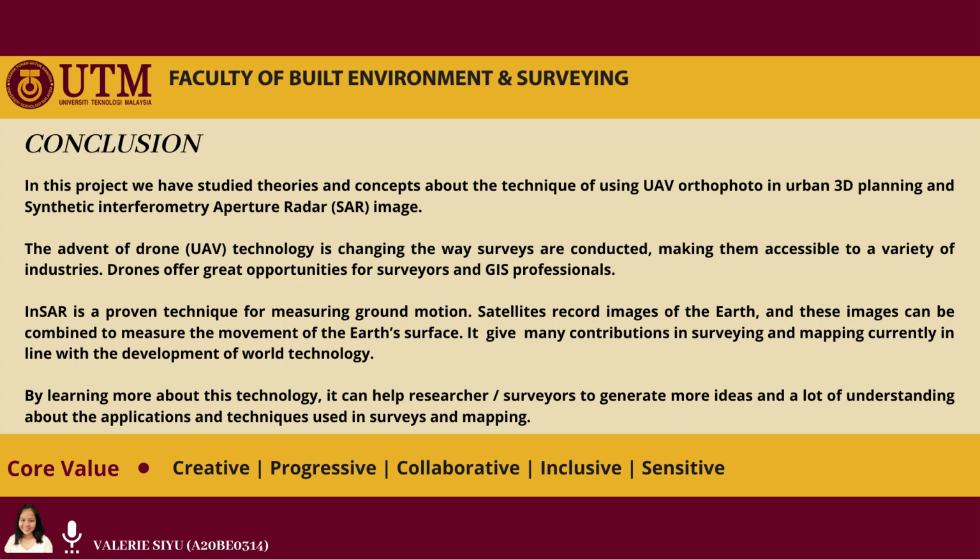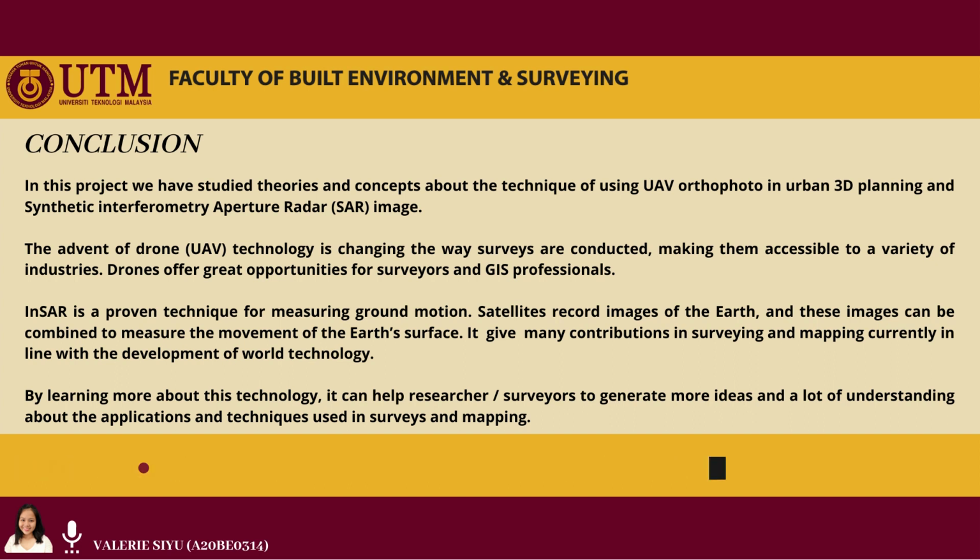By learning more about this technology, it can help researchers or surveyors to generate more ideas and gain a lot of understanding about the applications and techniques used in surveys and mapping.